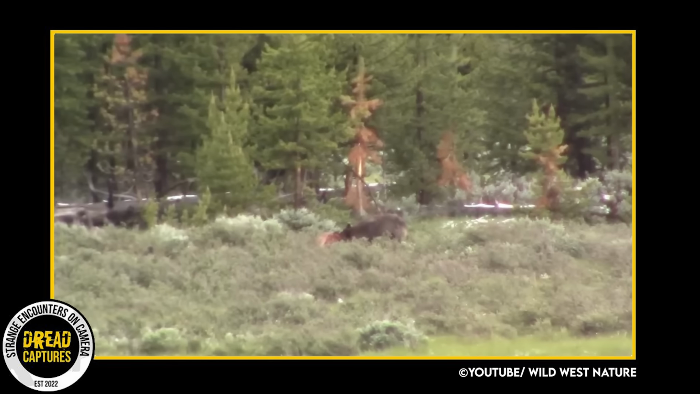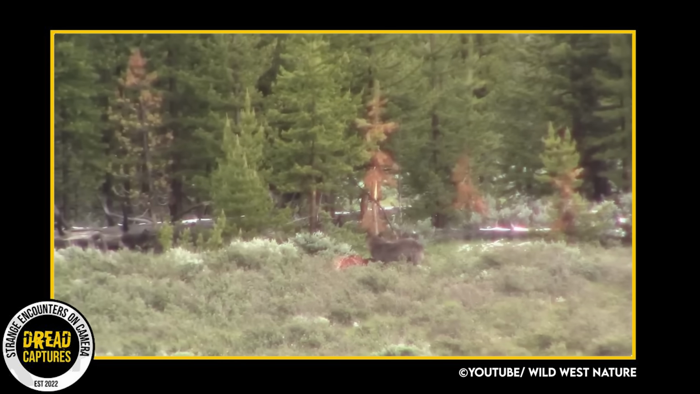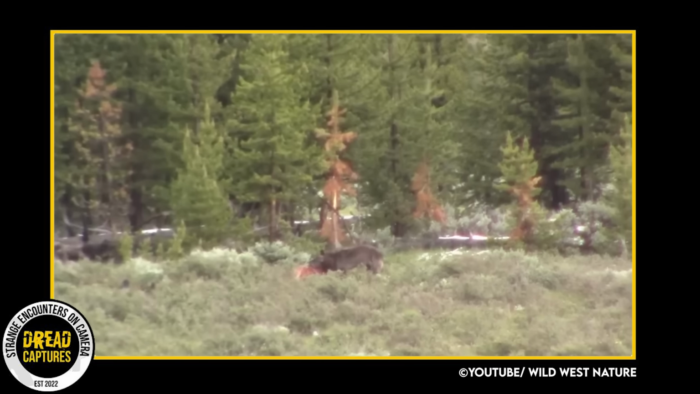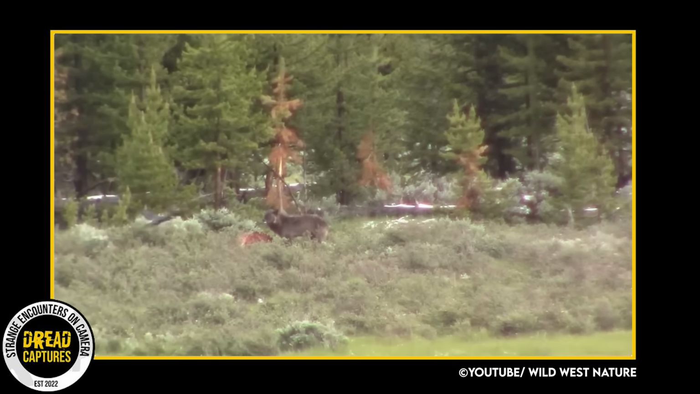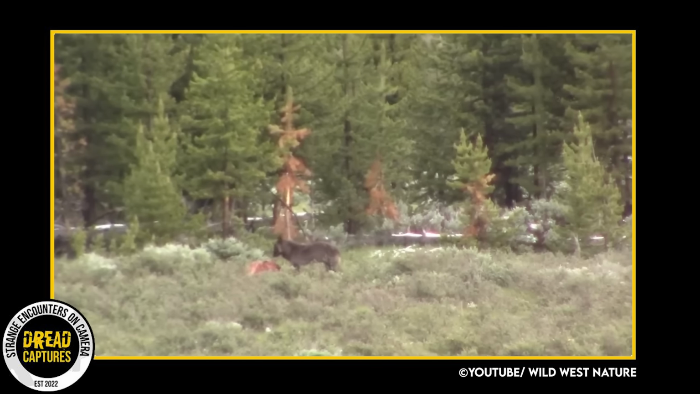A great video taken in Yellowstone National Park shows a majestic black wolf. In Yellowstone, wolves are the symbol of wilderness, a testament to nature's untamed spirit. As we can see, he's feeding on a fresh deer kill, accompanied only by some black crows. For now. The wolf continues to eat, nourishing himself for the days to come.